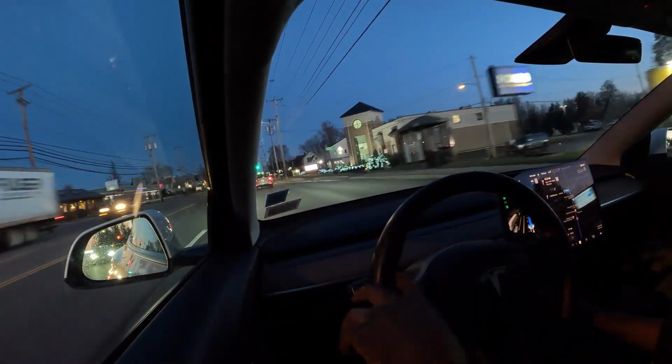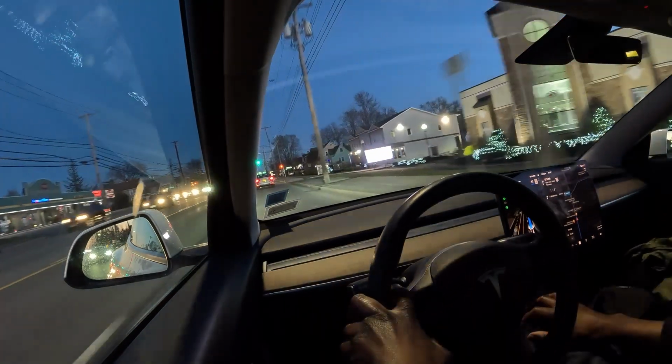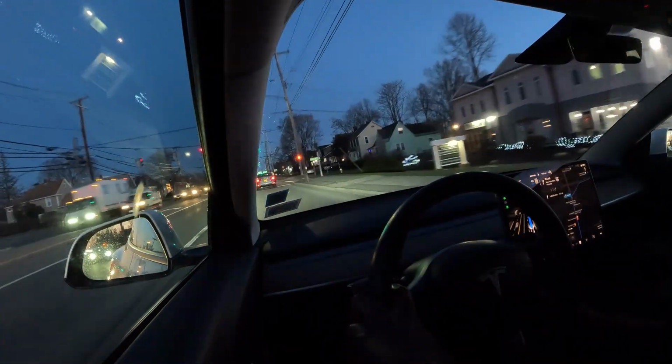Then we're going to merge onto the highway pretty soon. That shouldn't be too technical.